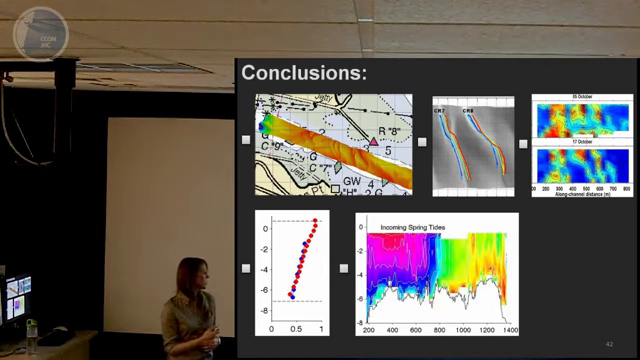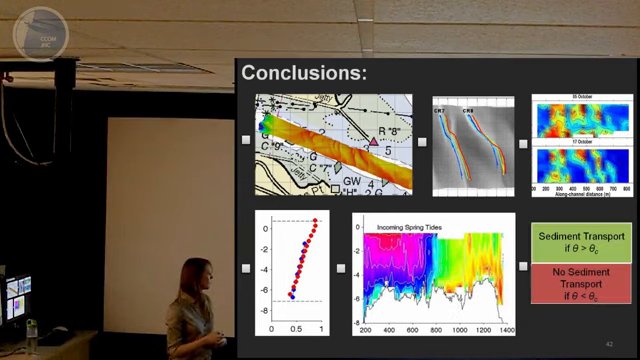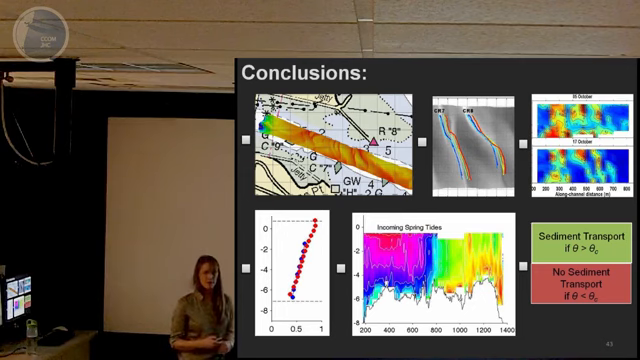And we measured currents and saw that currents were 1.5 meters per second during spring tides at a maximum, and only a maximum of 1 meter per second during a neap tide. And then we were able to calculate sediment transport parameters.